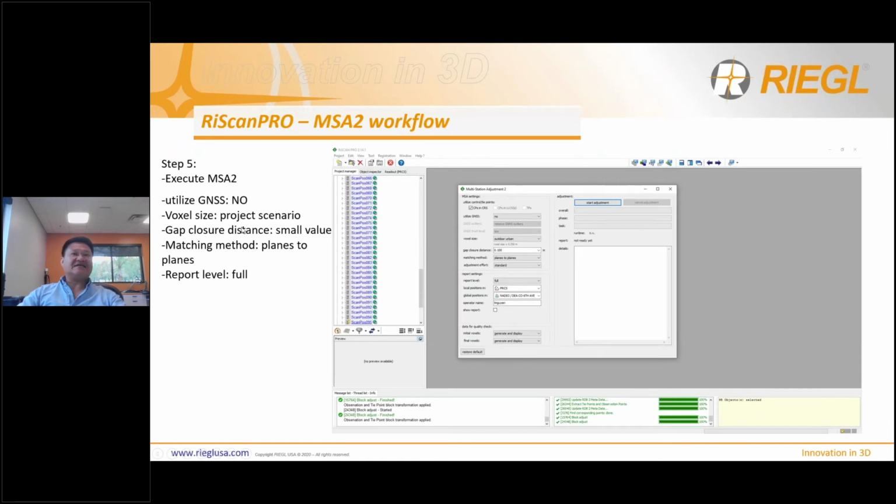Voxel size. That is simply your project scenario. As I explained earlier in the presentation, your scenario dictates the search radius of the voxels, and also the voxel size, and also the accuracy limitation. So in an urban environment, it has a long search because there are a lot of planes at long and farther distances, and the voxel sizes are much larger because there are a lot larger planes. And don't worry, I've done this in forestry as well.